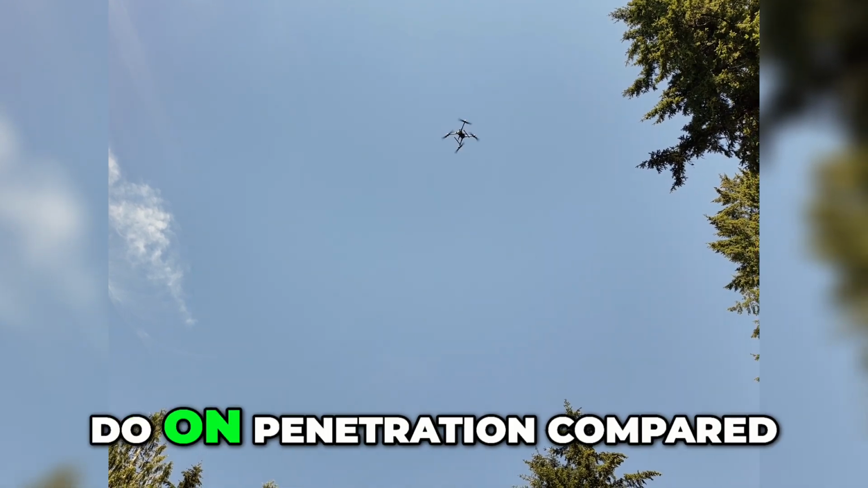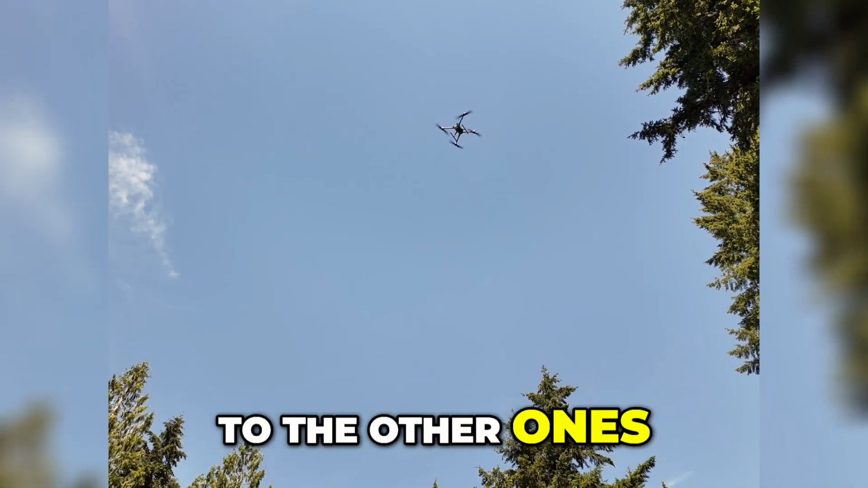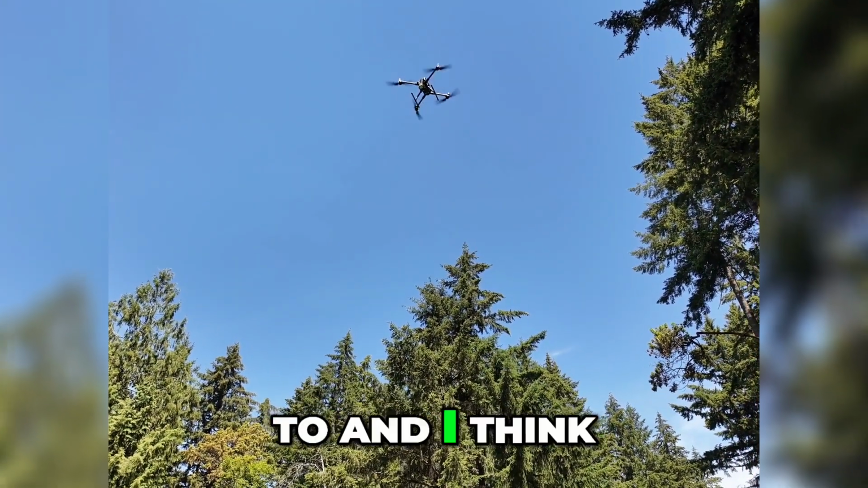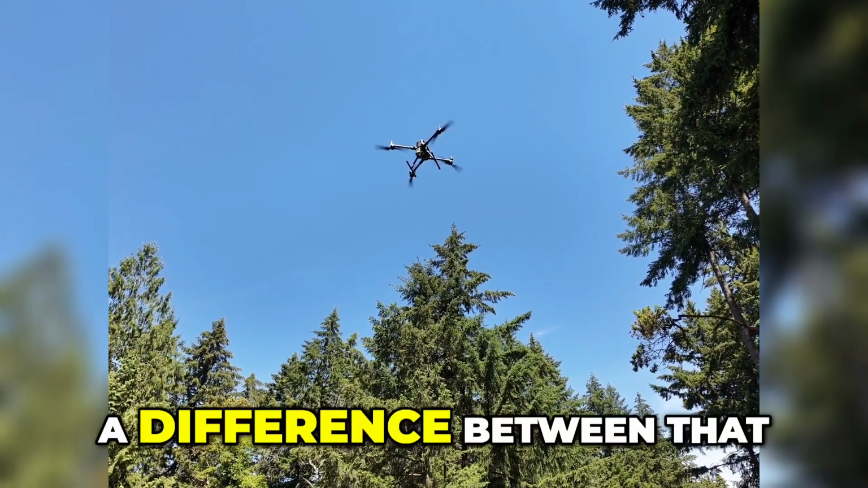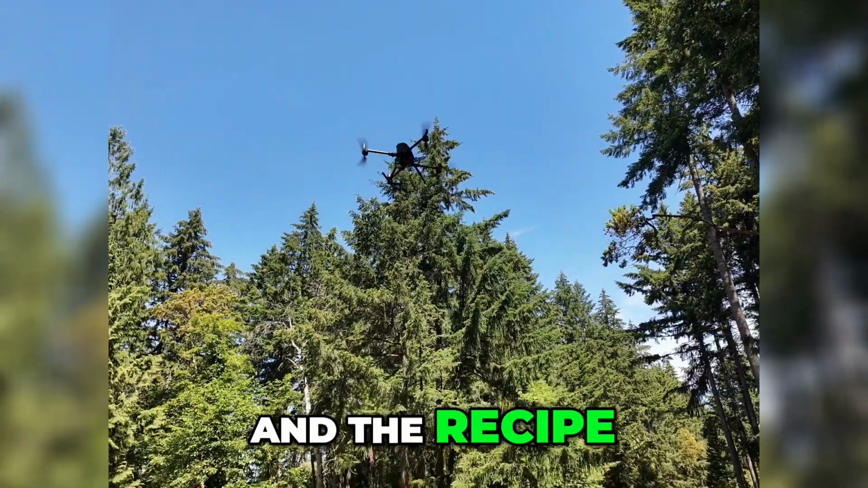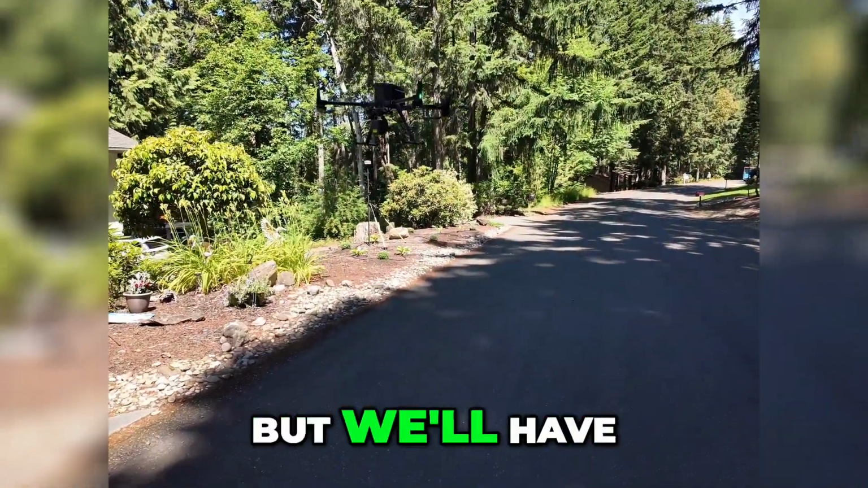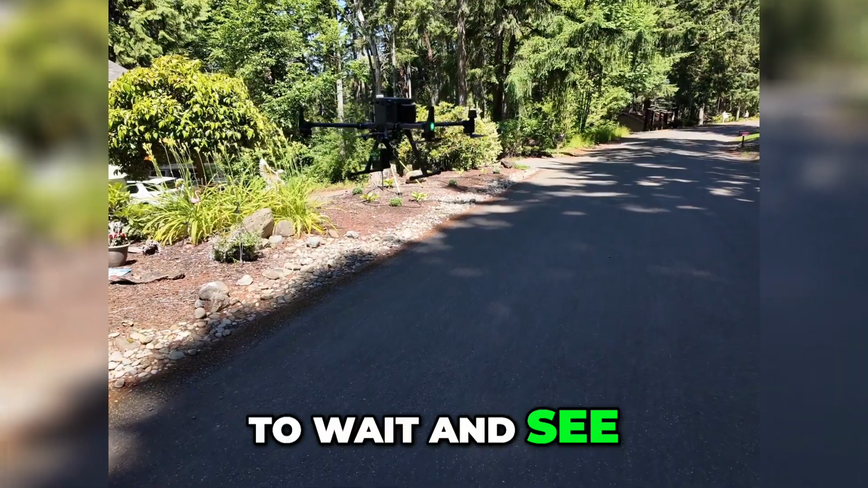How do you think it's going to do on penetration compared to the other ones? I think it's going to be the worst. The worst? So all right, and I think we'll even see a difference between that and the RESEPI with the same LiveVox sensor. So, but right, we'll have to wait and see. Hell yeah.